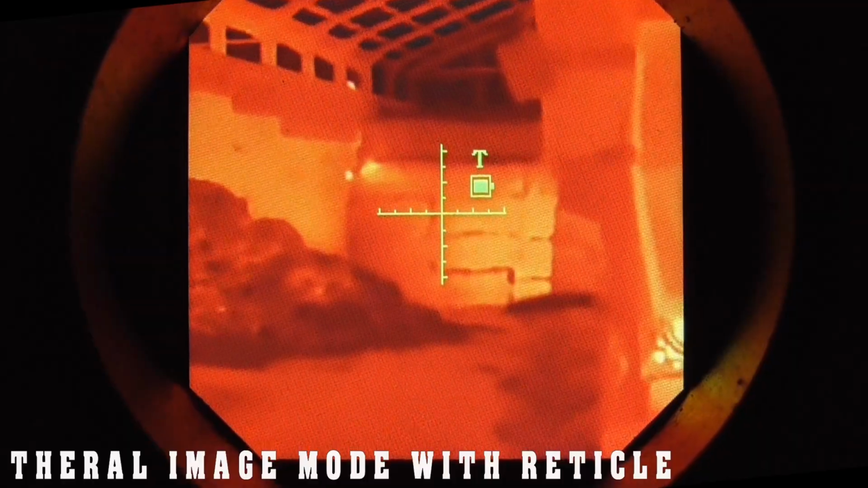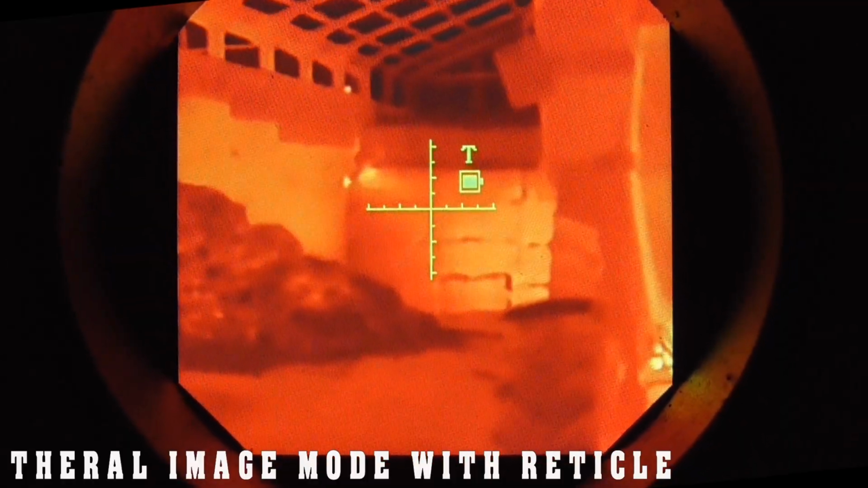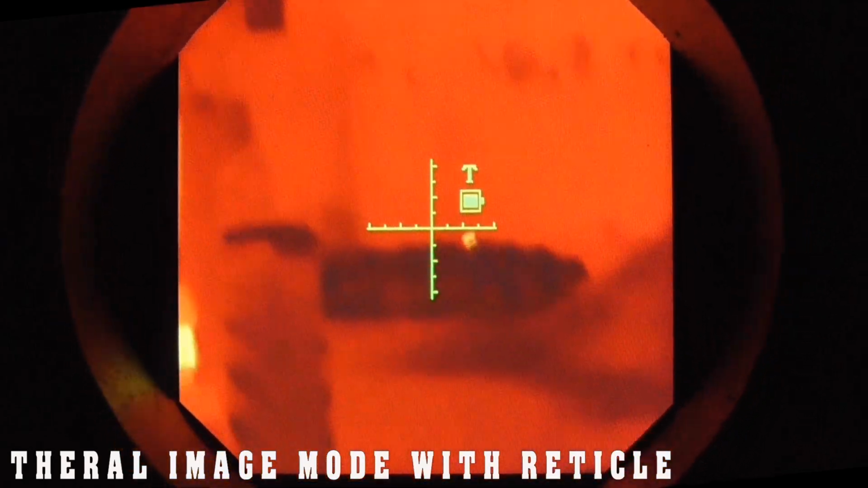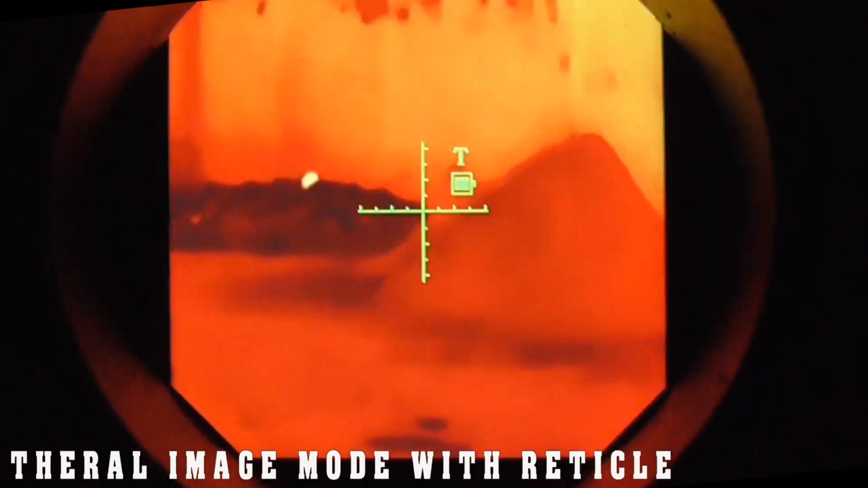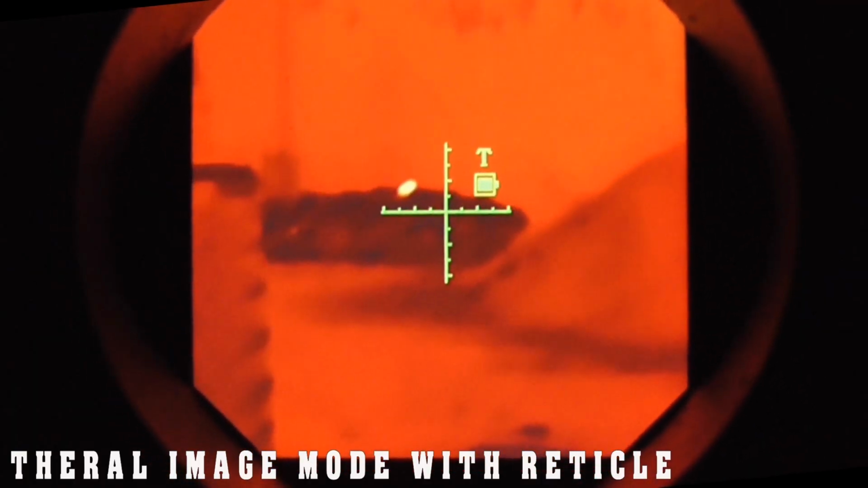And I must admit, I began to see the benefits of using thermal. Using standard black and white night vision, I may have not seen these rats. Now it's from 60 yards to just over 100 yards. It's a big barn. You can see the rats running about. So yeah, I was impressed.